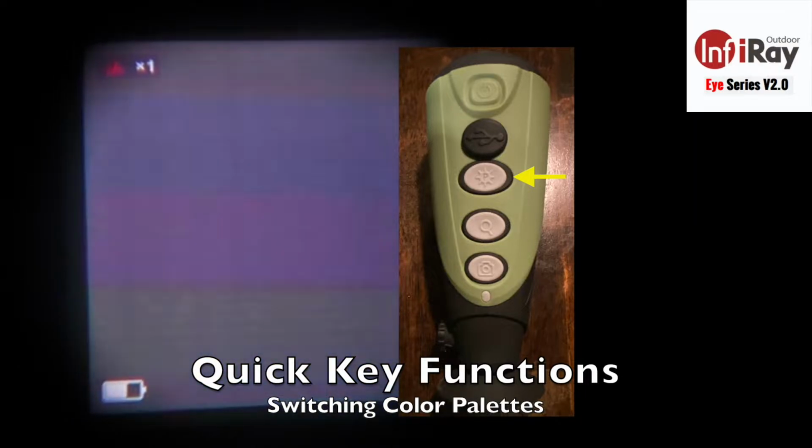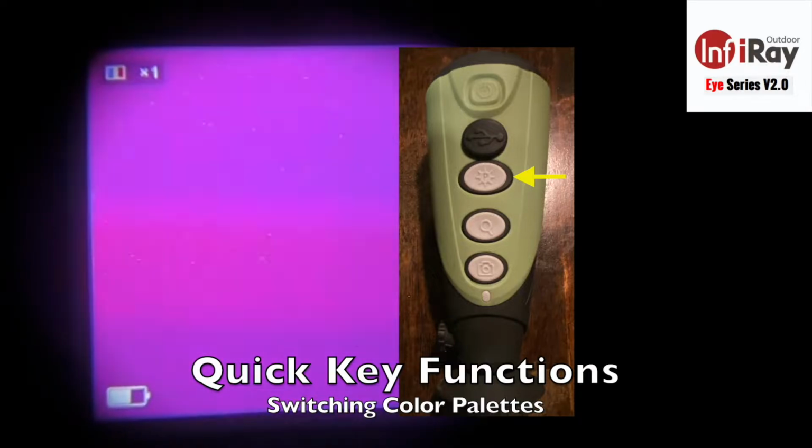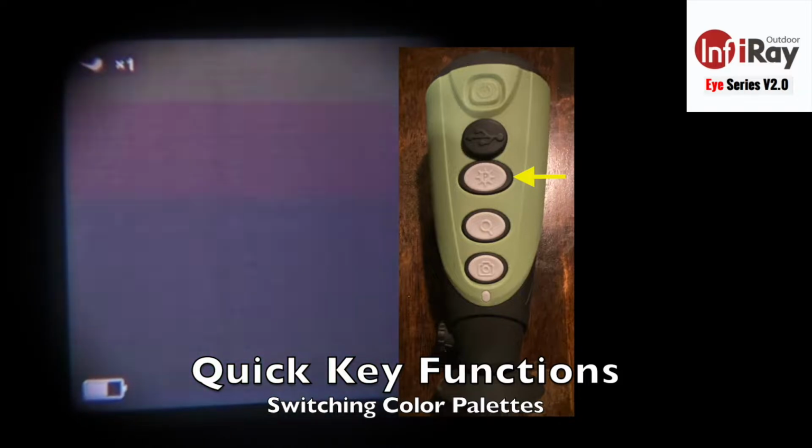Red flame indicates red alert. This is the pseudo color, and it's a rainbow 3-color grid on the upper left icon. And then a bird indicates highlight or target mode, which is a form of enhanced white hot. And then a sun is back to standard white hot color palette.